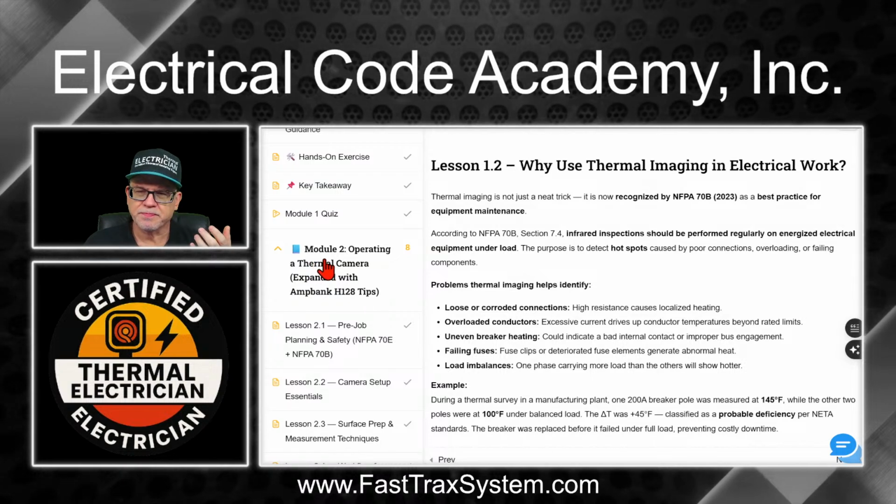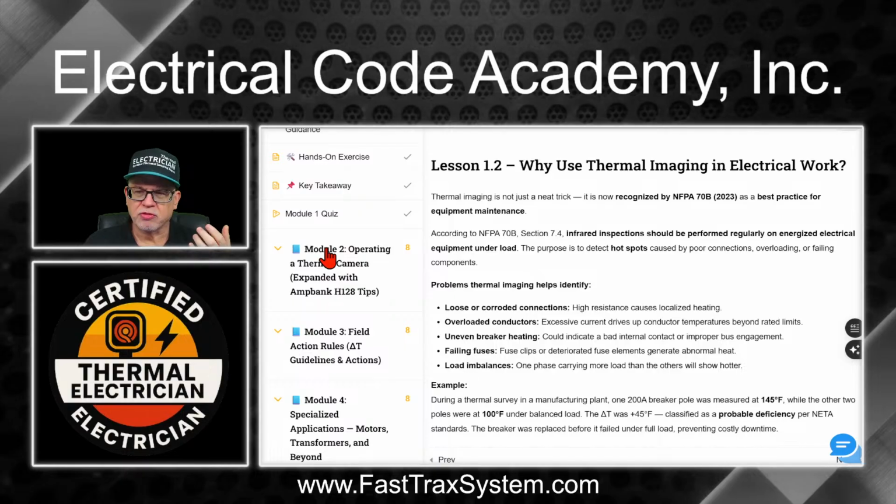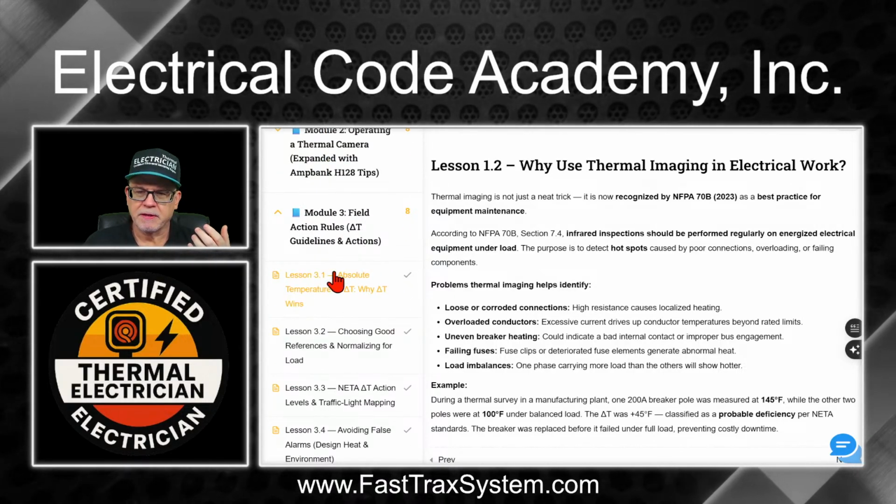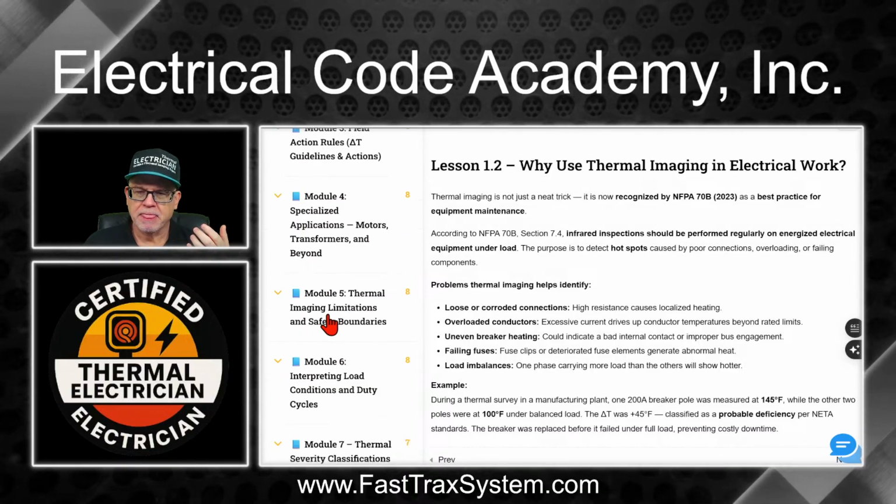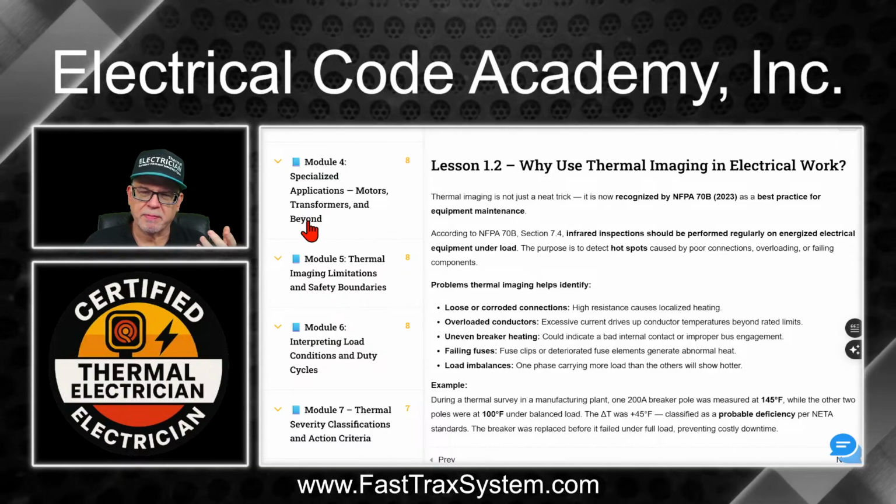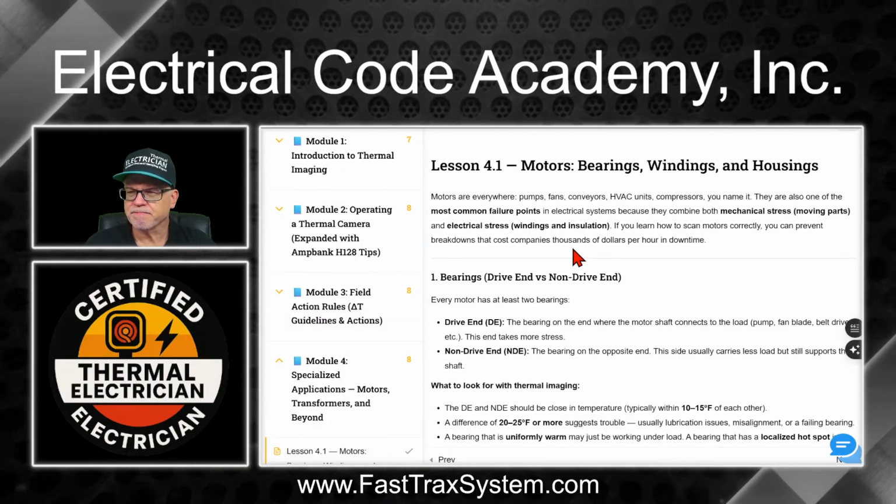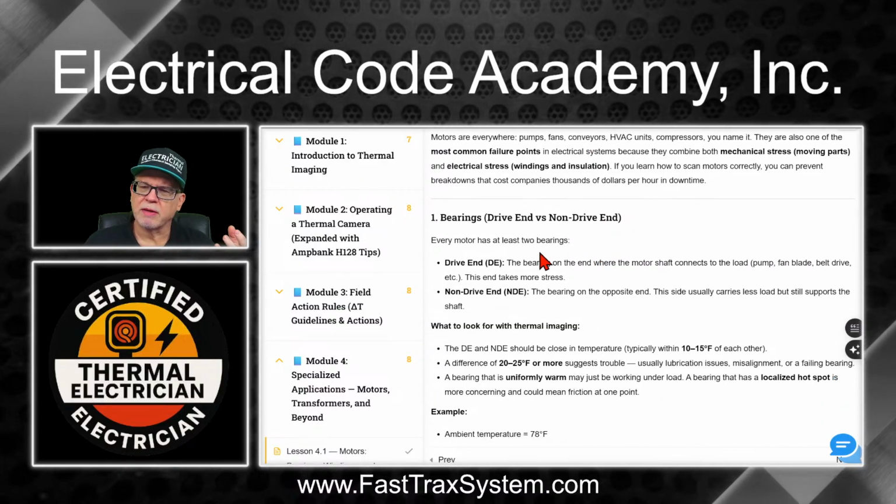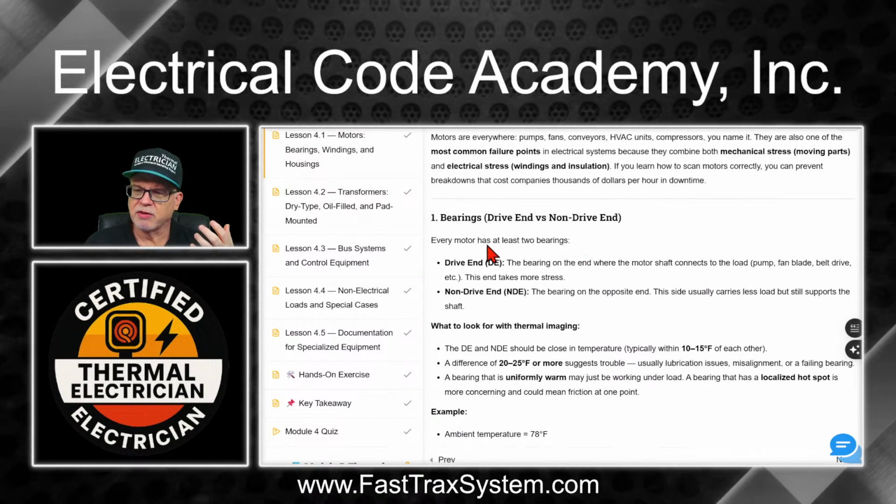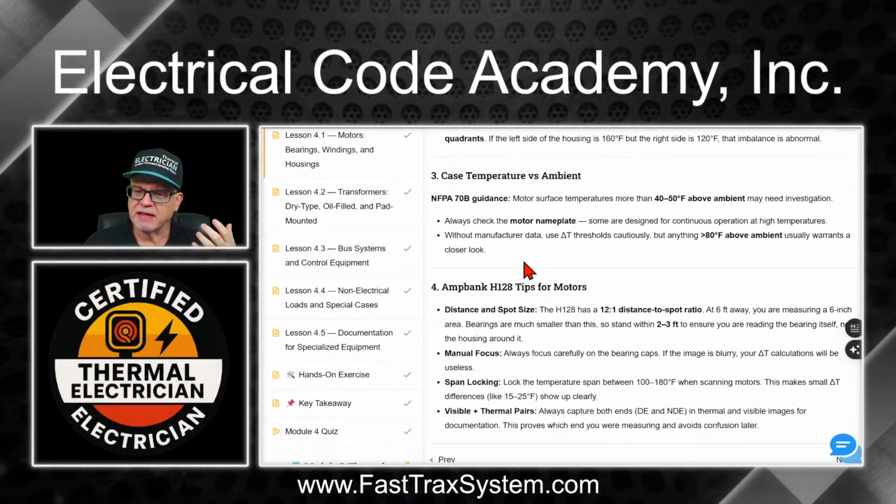There's module 2. As you can see over here, this is the module 2 for thermal imaging, right? And then you can go down, there's module 3, and you'll see all these lessons under that. Then there's module 4, okay? Applications, motors, transformers, and beyond. Okay, so I just give you a sample of that. So we'll go to 4.1. And here we start talking about things like the bearings and what to look for in thermal imaging, give you the definitions, some examples to look for, all those type of things.